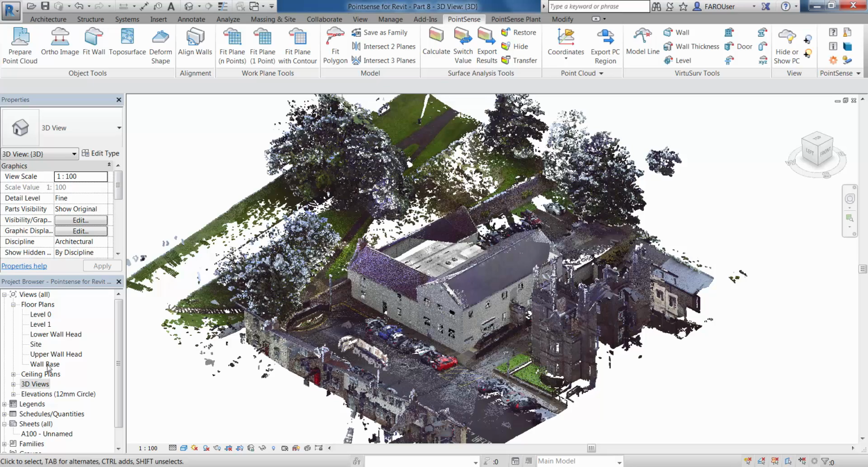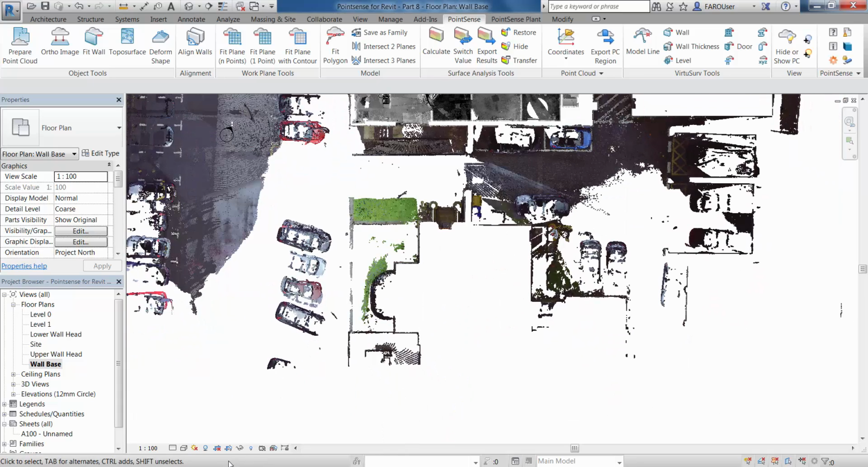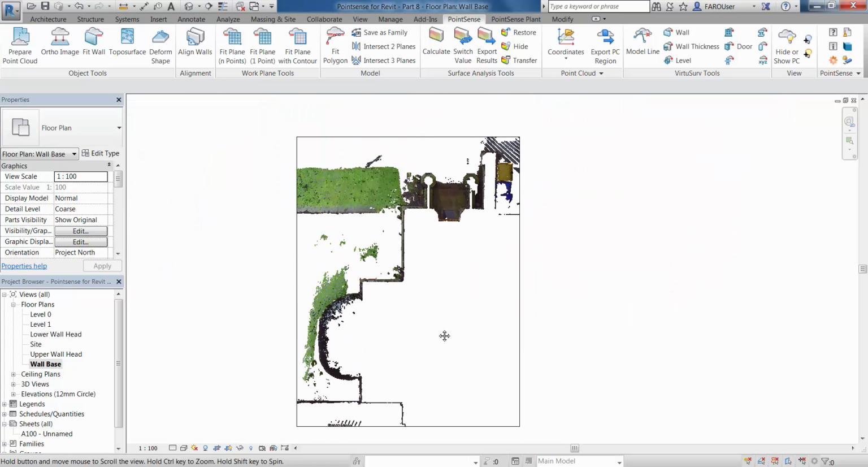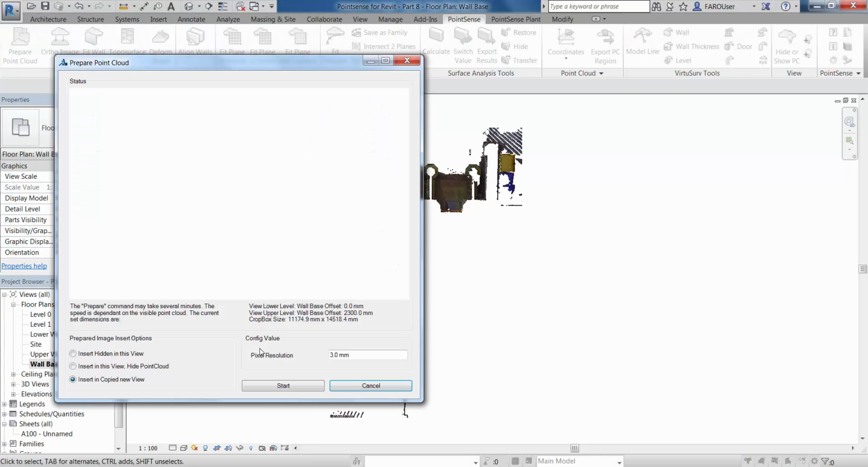And I'm just going to go to the wall base level now, which I've created, and you can see we have this area of the site which has been scanned only from the outside. So I'm just going to crop that down so that we can use the Prepare Point Cloud tool on this area.